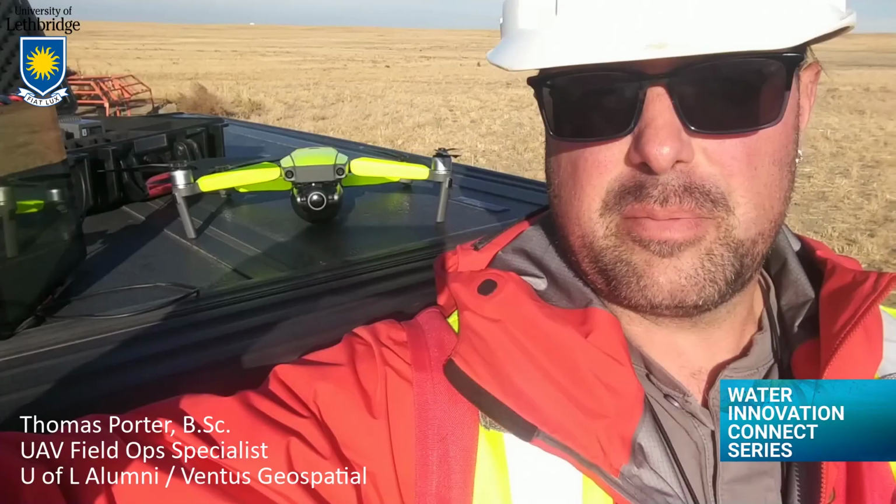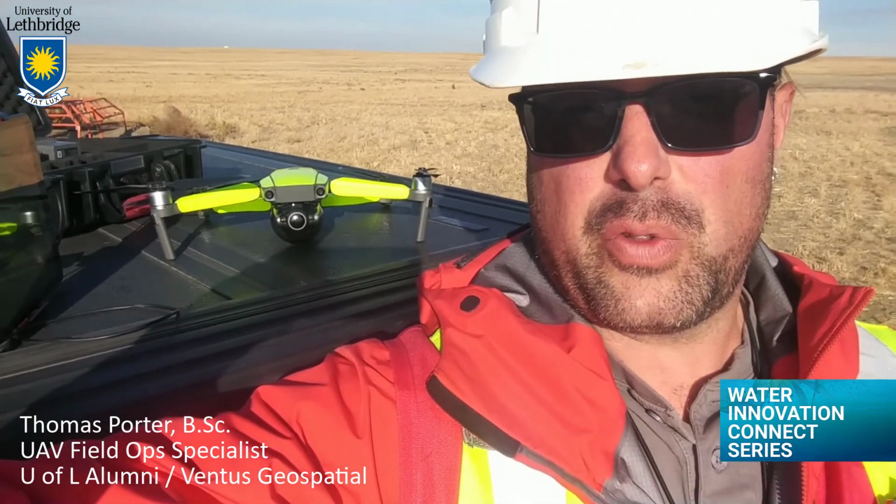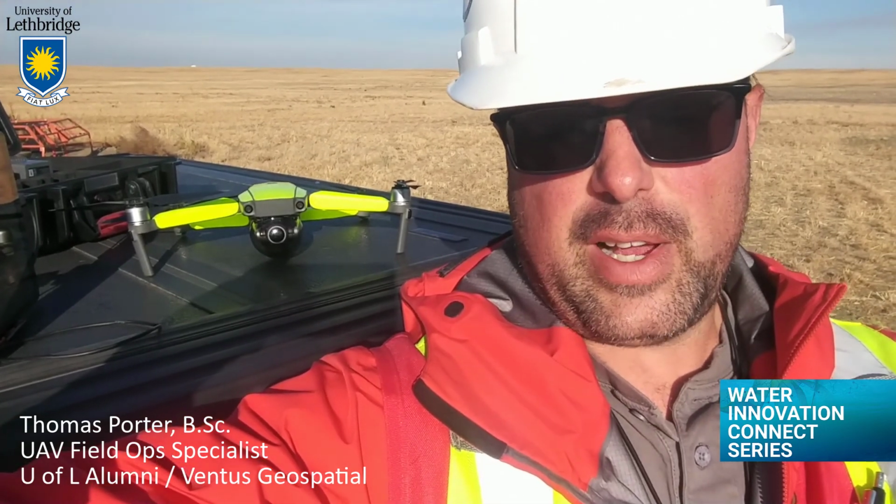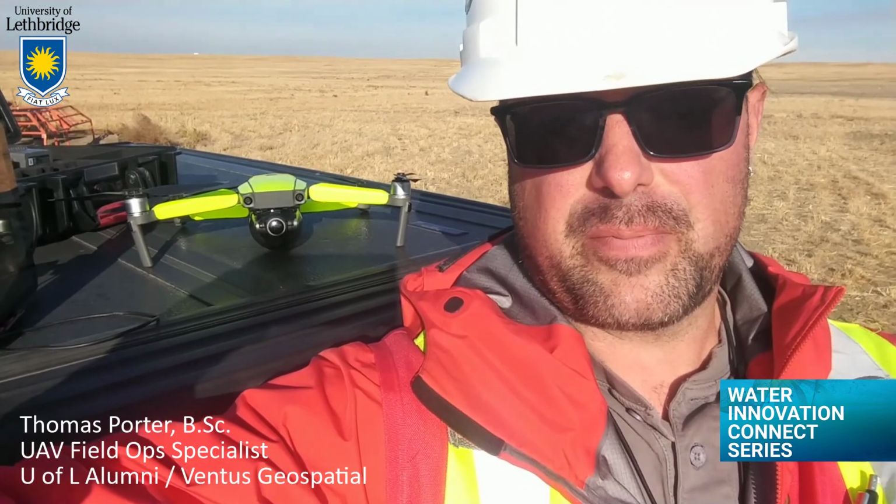So, let's change scales now and check in with Thomas to see some of his innovations in UAV monitoring. My studies involved using time series UAV ortho imagery and structure from motion point clouds. We use these to track montane forest ecosystem changes in the Castle and Waterton headwaters.